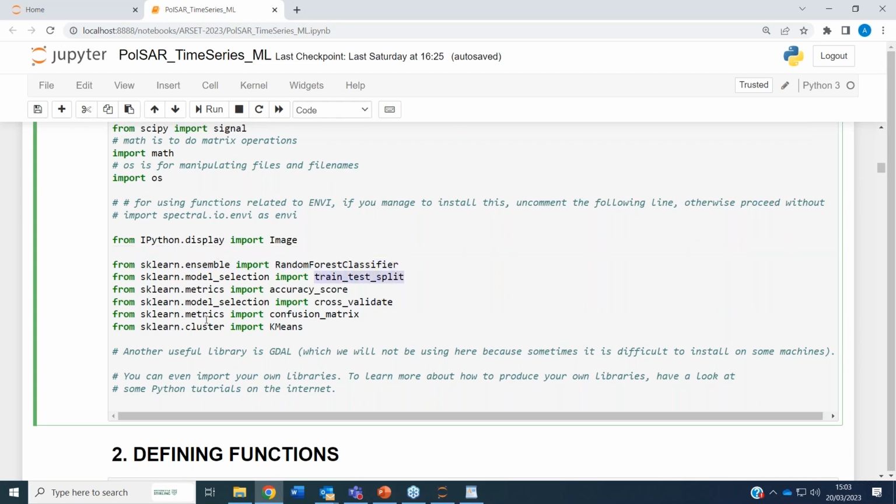I use this way of importing functions because then the call to the function gets shorter, so you have less to write. By all means, you can just import sklearn, and then every time write sklearn.ensemble.RandomForestClassifier. You can do it this way if you prefer, but I prefer to have it a little bit shorter.